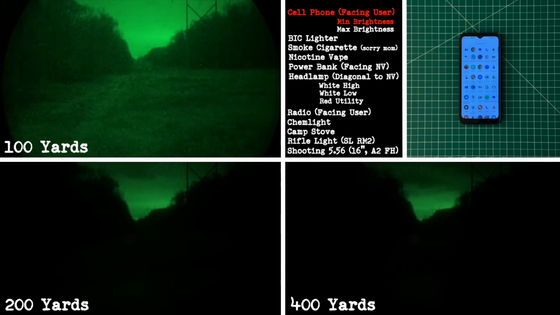This one caught me off guard from the jump. I expected the screen glow to punch out to 400 yards, but it didn't. For context, the phone is turned completely away from the night vision, so what you're seeing here is the backlight reflecting off my chest. At 100 yards, there's a faint glow, circled here, but beyond that, it vanishes. Nothing at 200, nothing at 400. Angle really is everything. If the screen were facing even slightly toward the viewer, it would be a whole different outcome.